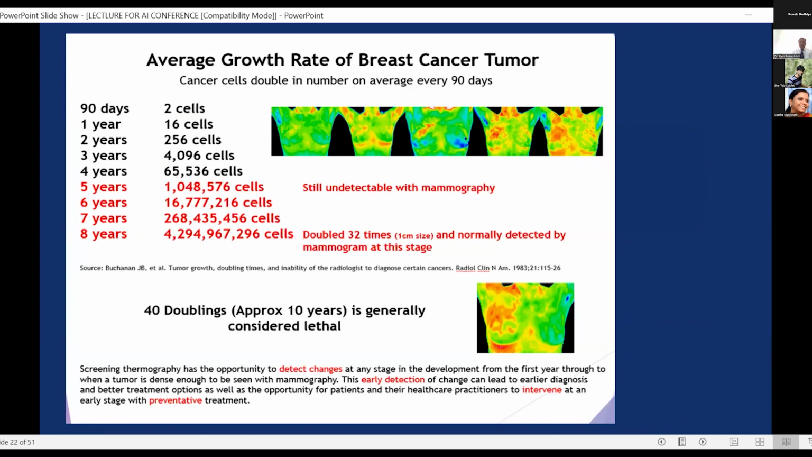And thermography becomes positive at around the 5th year itself, whereas mammography becomes positive by the time the tumor is 8 years old. So that's the difference between thermal imaging and mammography. So in that context, thermal imaging of the breast plays a very important role today as a screening tool, right?